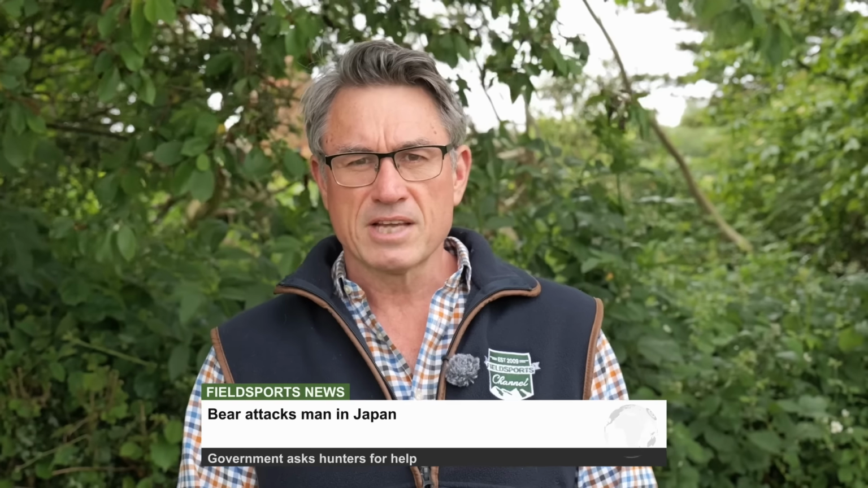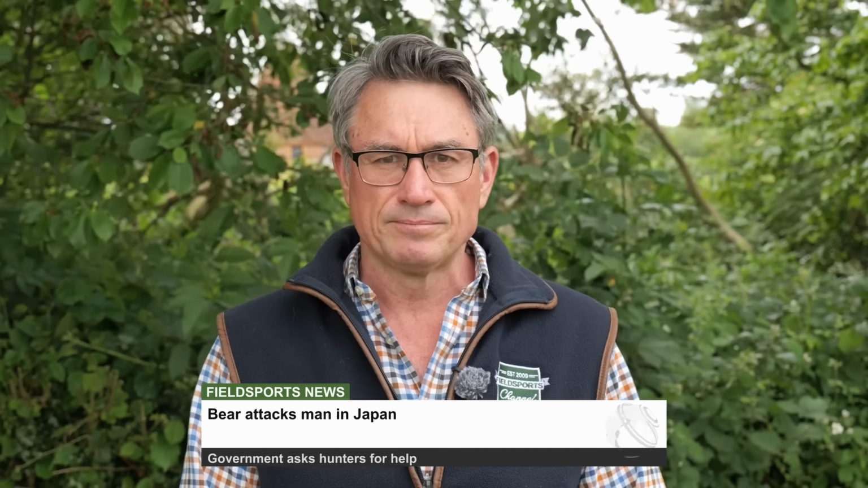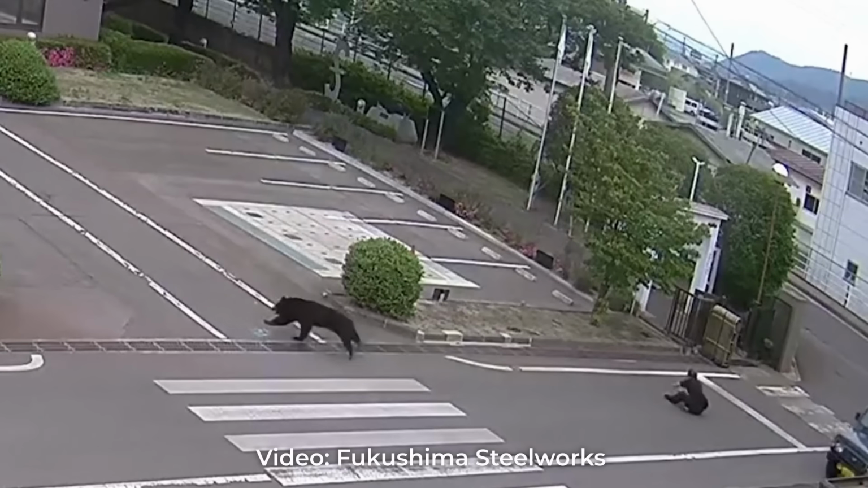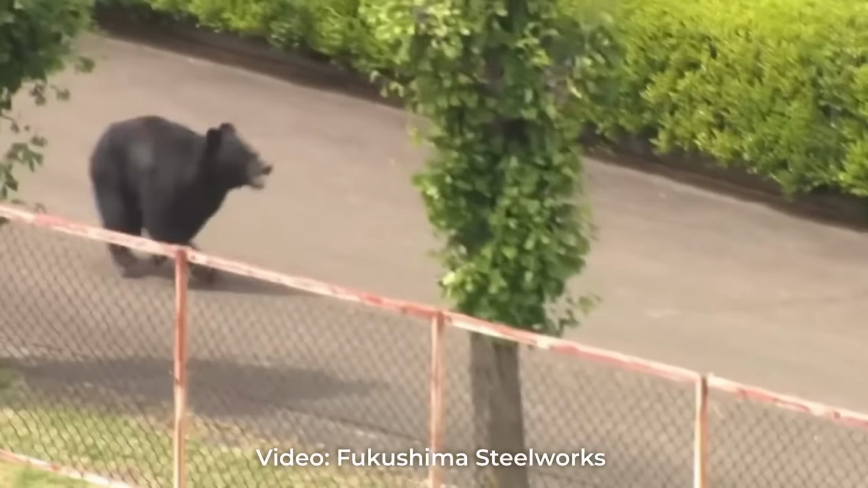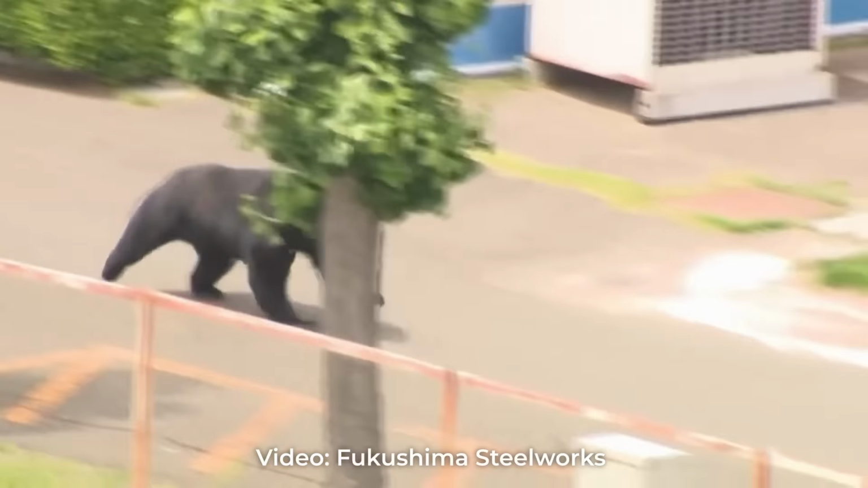CCTV has captured a bear attacking a man in Japan. The incident took place at the Fukushima Steelworks. Local and national government in Japan has turned to hunters to solve its bear problem. The country has more than 50,000 bears. It has 4 times as many gun and hunting licence holders who shoot more than 9,000 bears a year. Now the government has made it easier to obtain hunting licences. This man was among 4 people who sustained minor injuries from the bear, which is still at large.